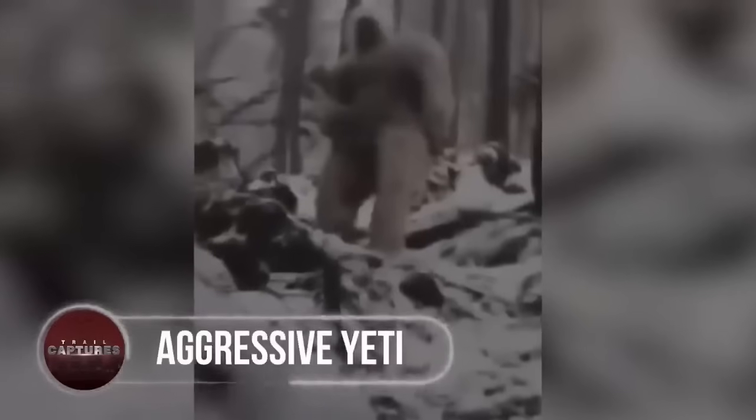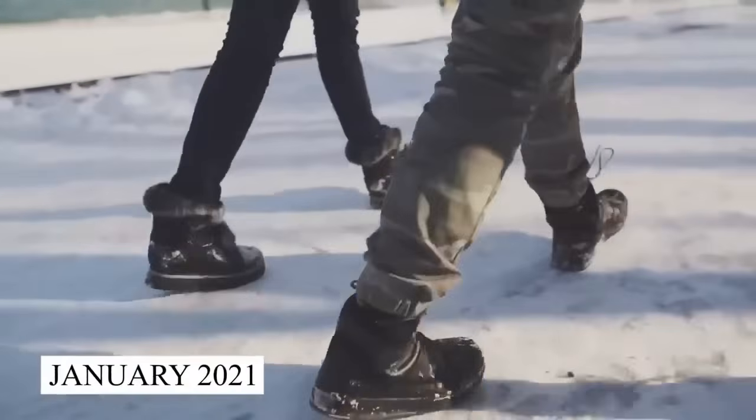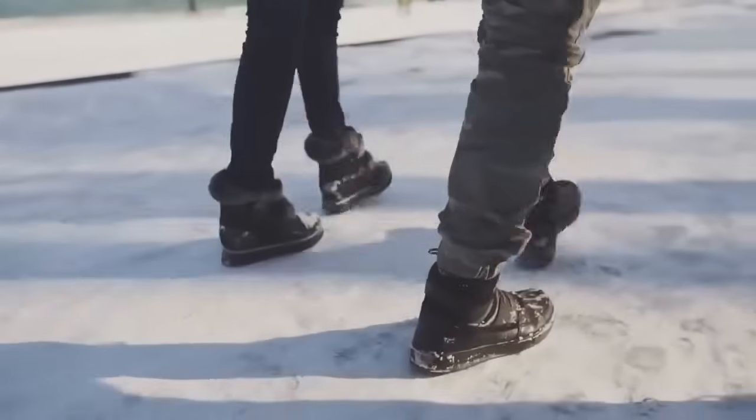Aggressive Yeti. What could be scarier than being killed by a Yeti? It's having one trip and fall onto you. In January 2021, 2 friends out on a 3-day hiking adventure came across something way scarier than your typical wild